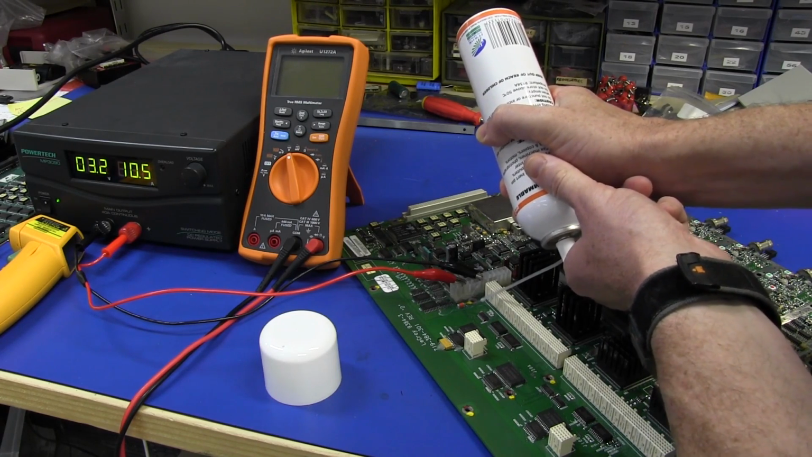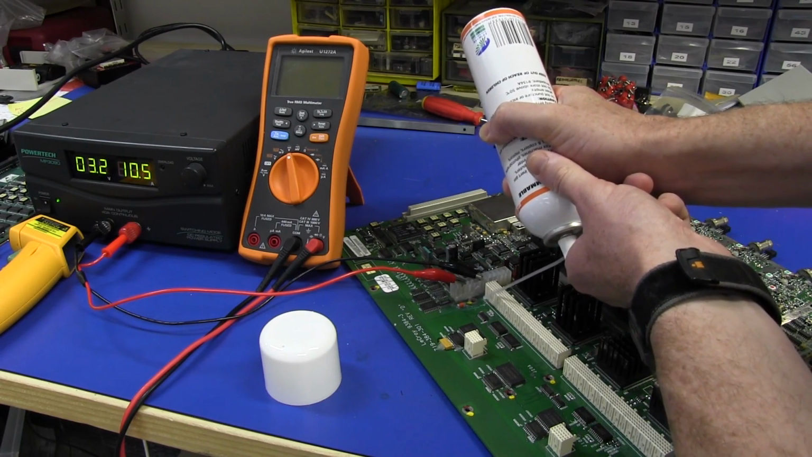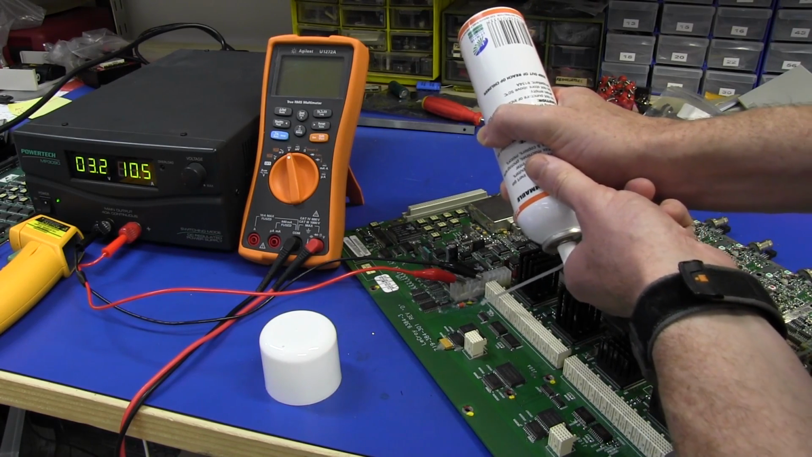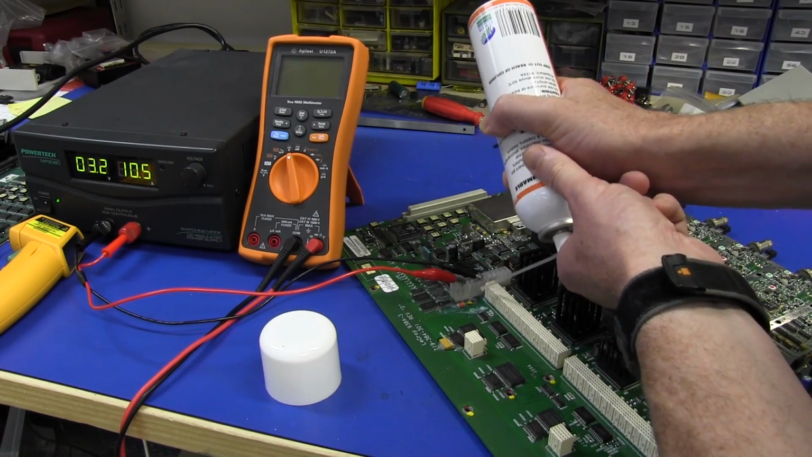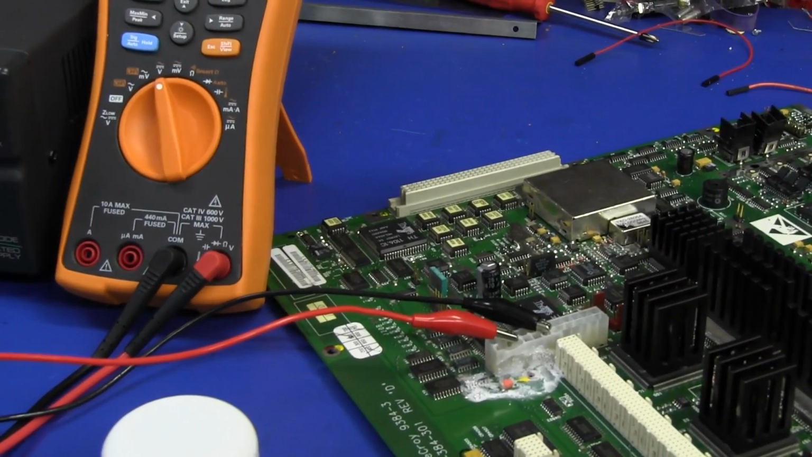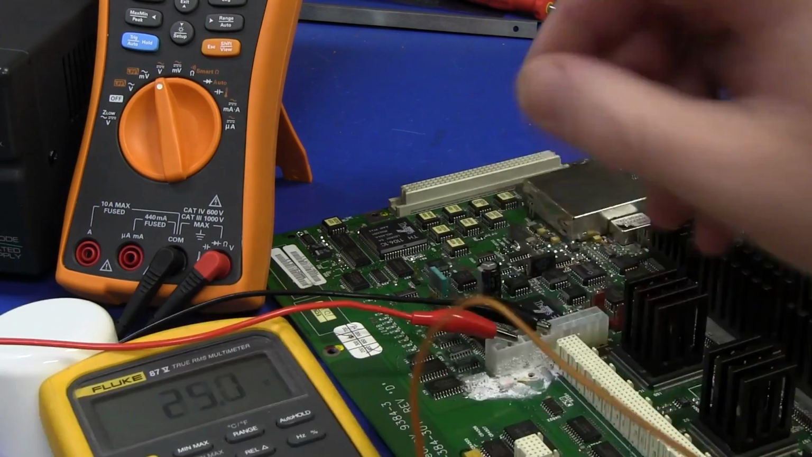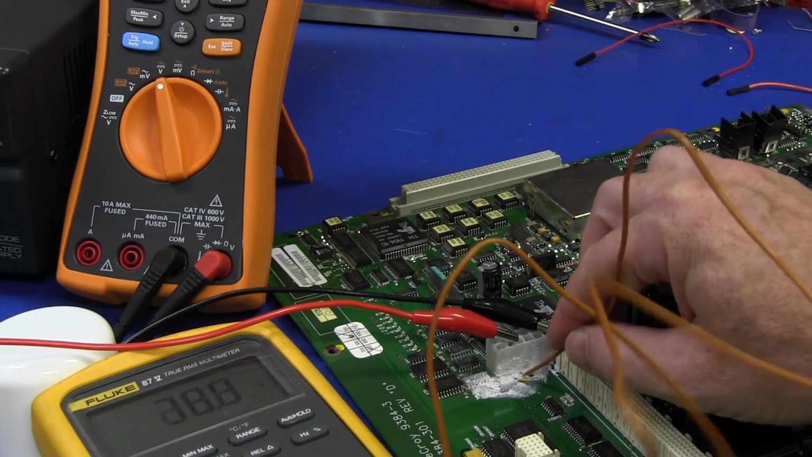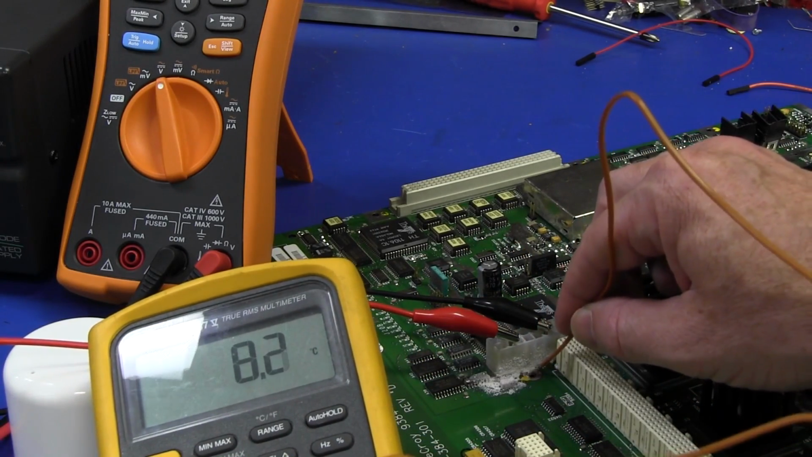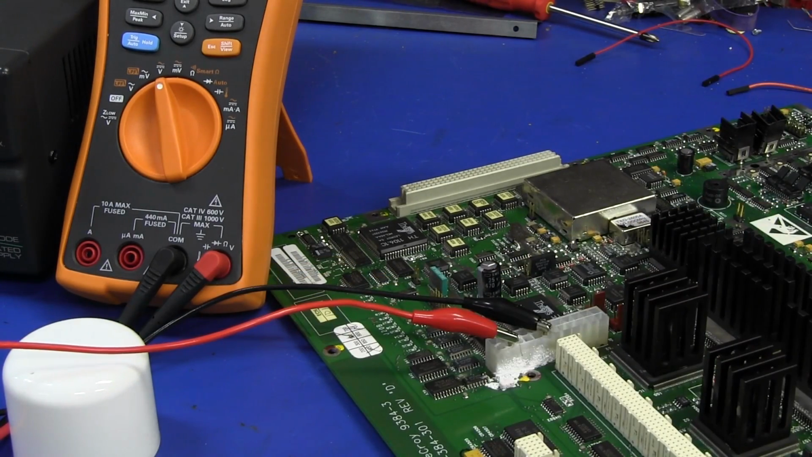No, nothing. It's not changing at all. That's strange. Would have expected something. Maybe our theory's not correct. You can actually see how it's freezing down in there. It really is, that is pretty darn cold. And if I get the thermometer on that again, 16 degrees, 13, 8, it is very, very cold. That pad is now very cold, but it's still showing 10.5 amps.